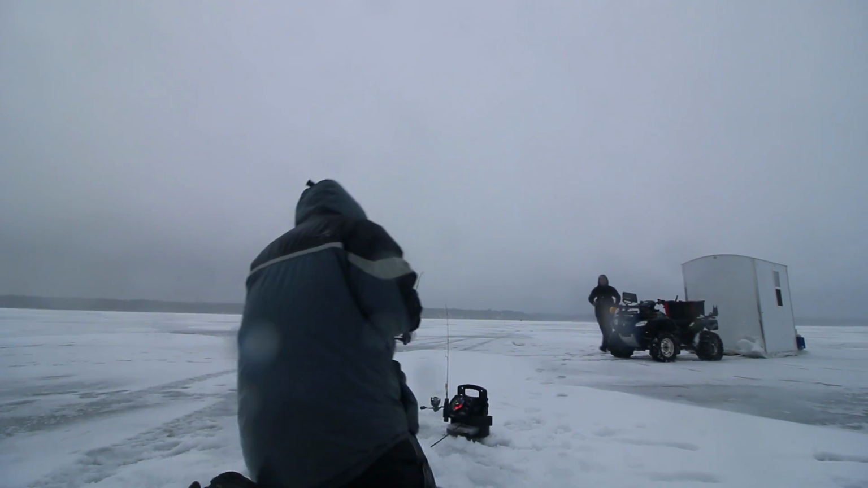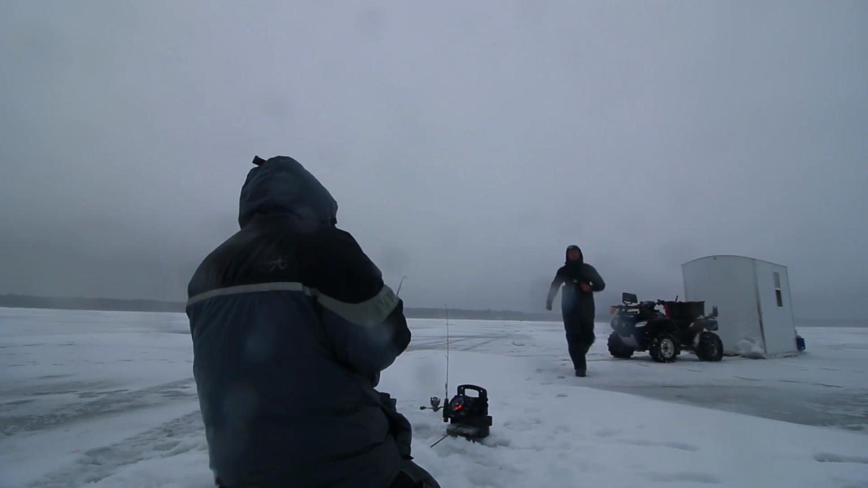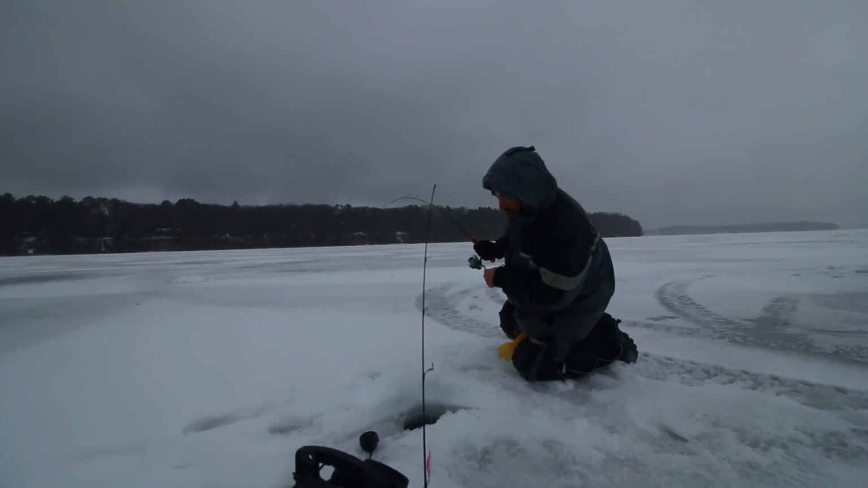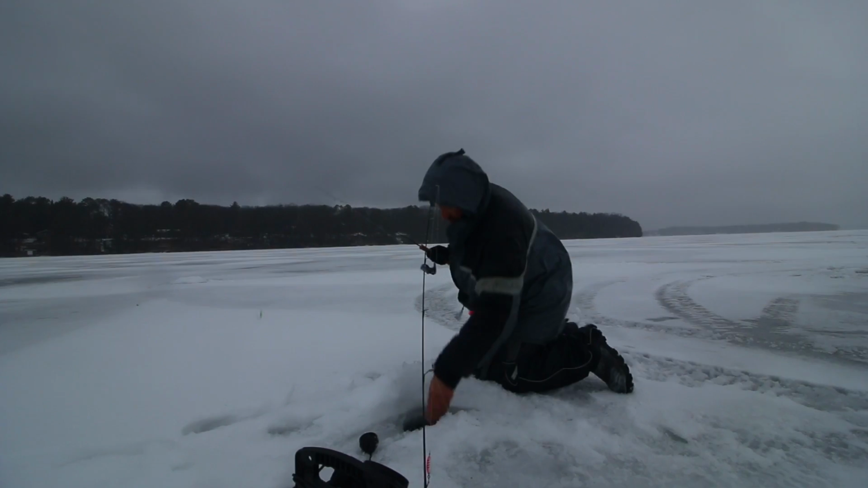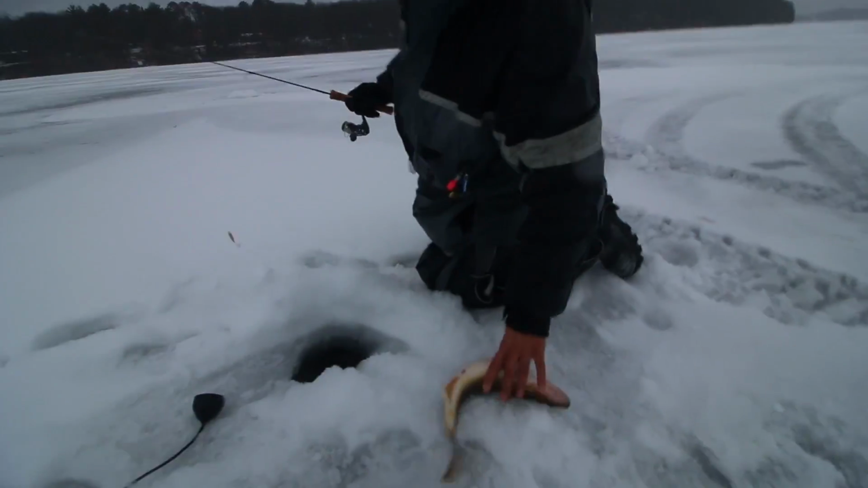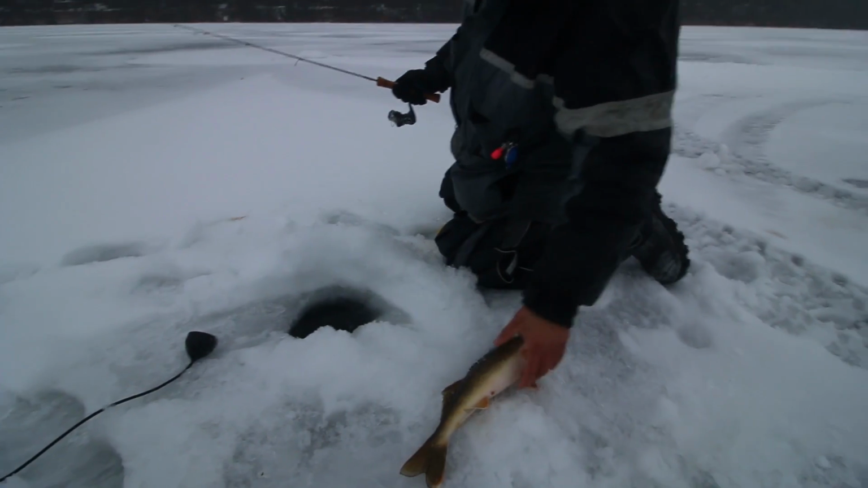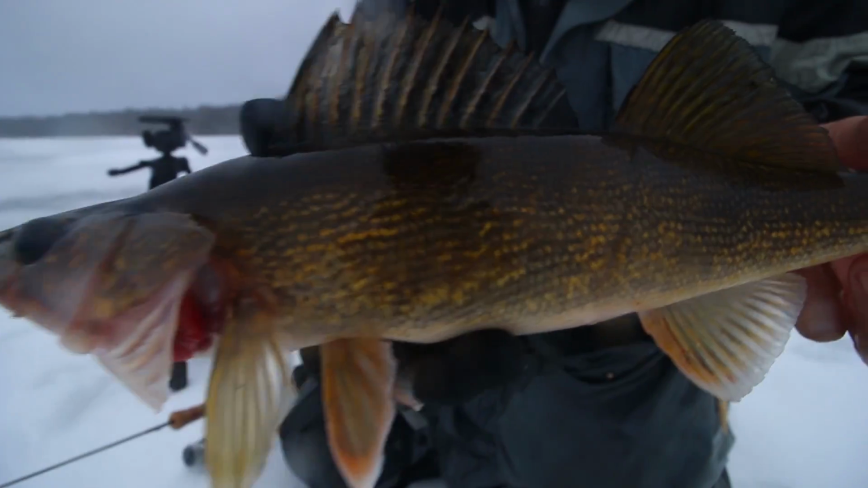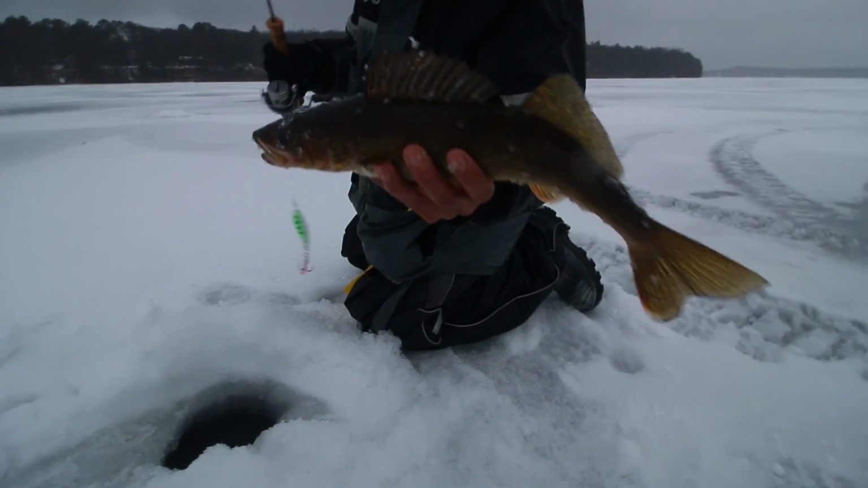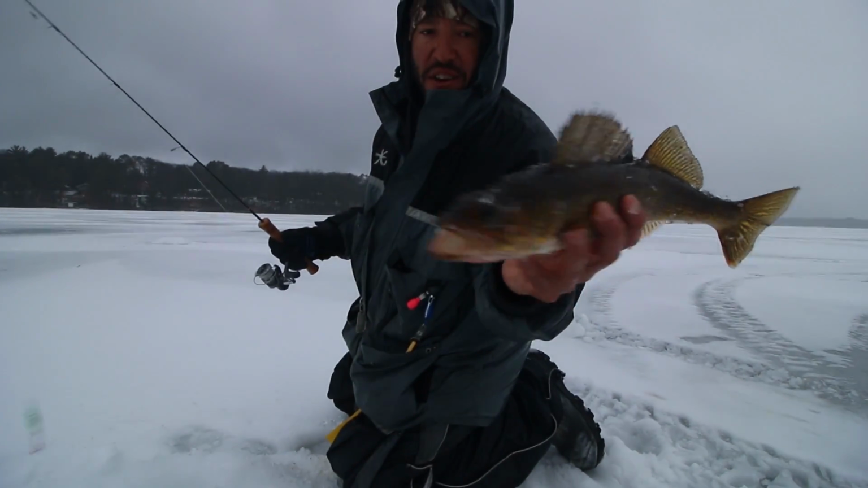Sit down. Feels like a walleye. And it is. Beauty. Look at that one. Perfect eater, about 17 inches long. Yeah. Got him again. Can't resist it.